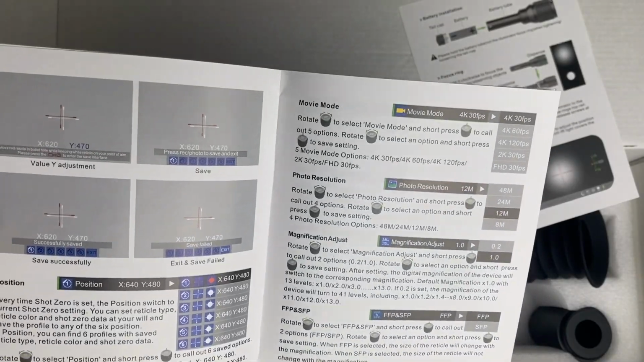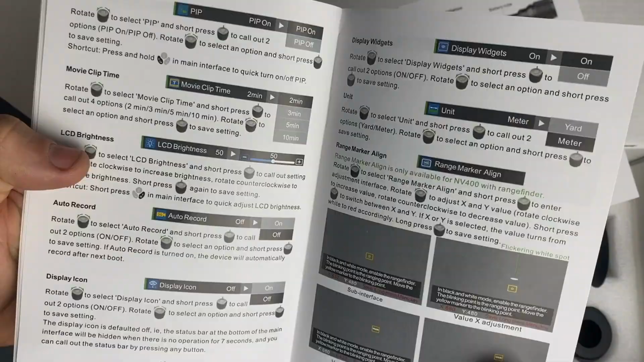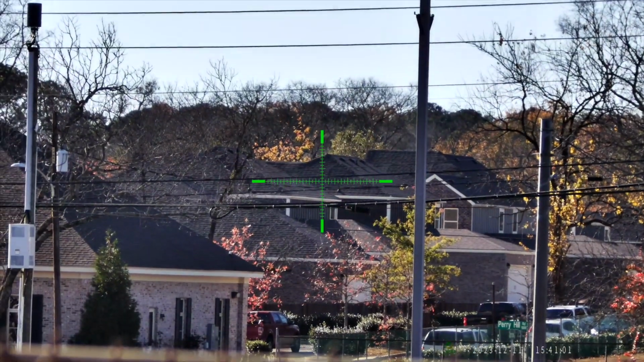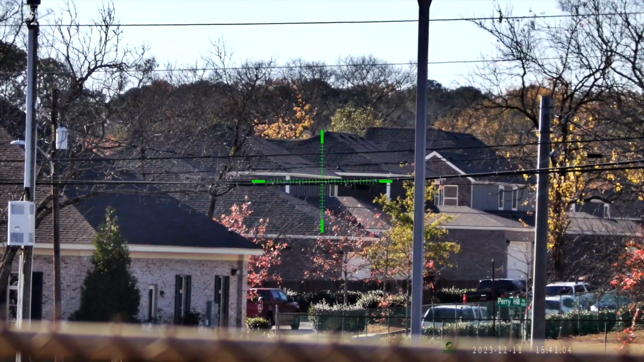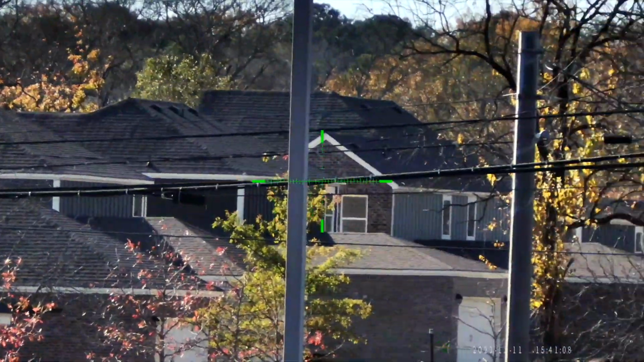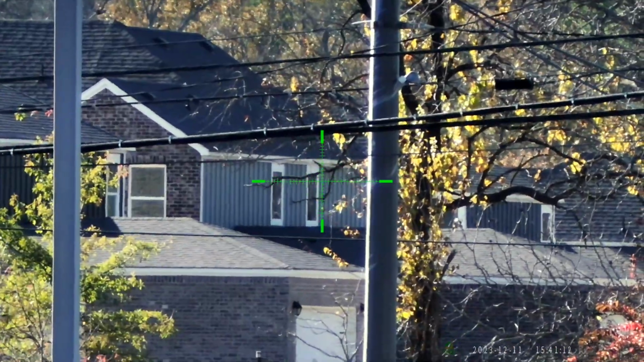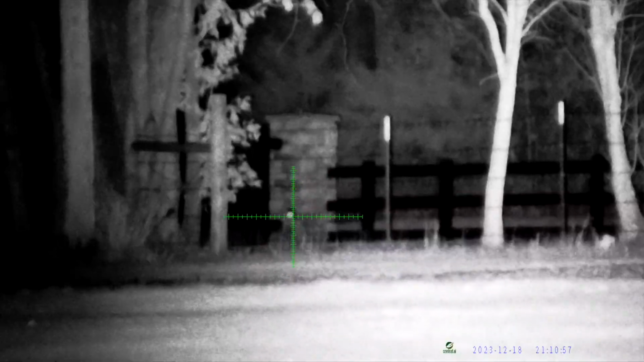You can change the resolution, movie mode. It does save pictures and movies. I'll roll some of those in. You can swap from first focal plane to second focal plane. That means the reticle, when you zoom in, can either stay the same size or get bigger and smaller as you zoom in.